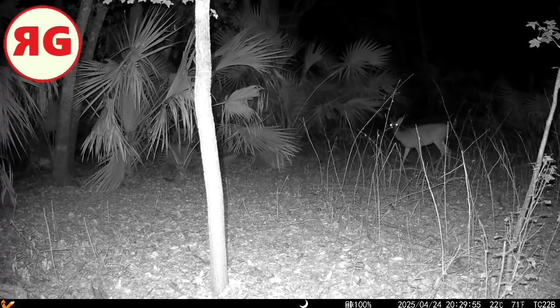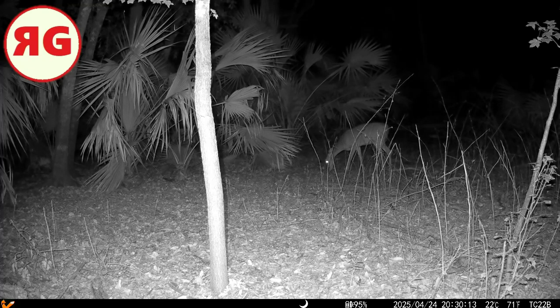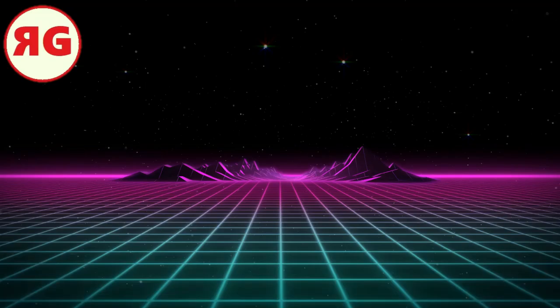There's that deer wandering. Seemed a little wary of the camera. Doesn't really come that close. I could have zoomed it in, but just want you guys to have a scale of the location, which you could probably see, you know, from when I was walking. And here's some bonus footage for you.